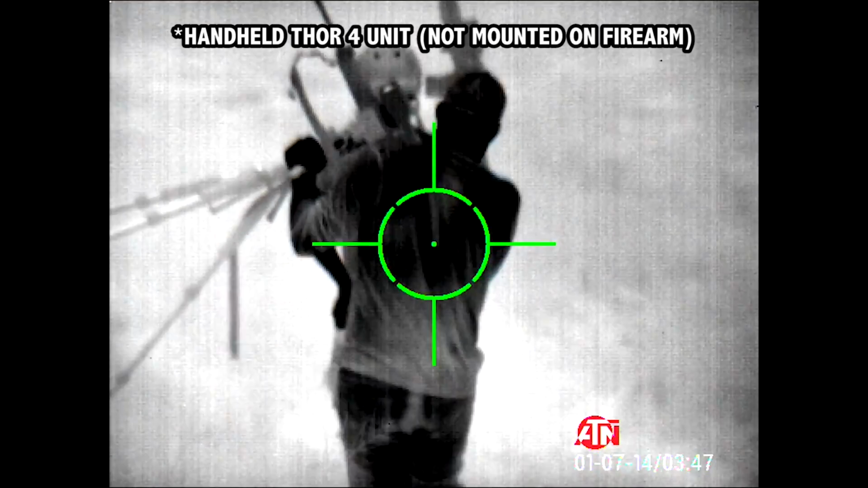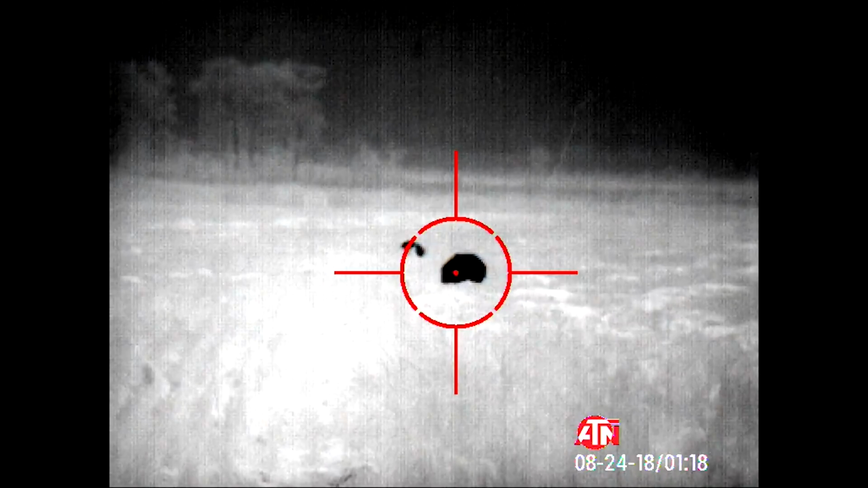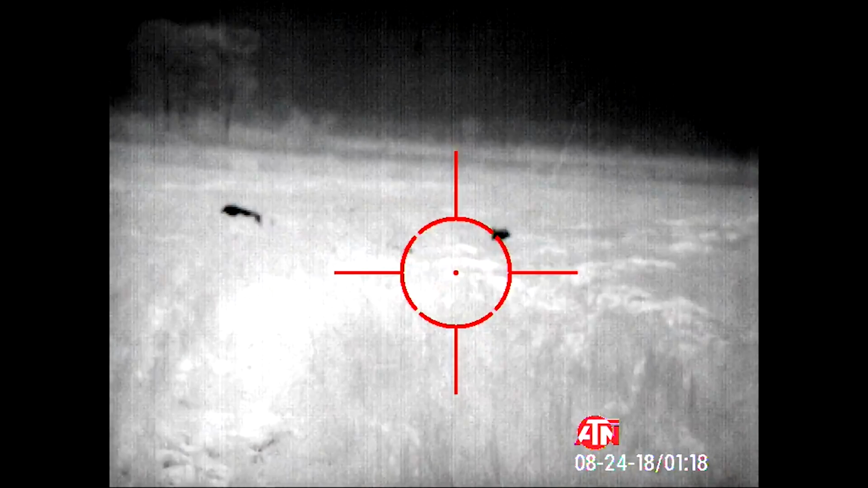We're gonna get on them because we equalize ourselves to the hogs with the thermal. So we approach them, and I took out a tripod, and it made all the difference in the world. The shot was steady, I broke it cleanly, and the hog was on the ground. And then I shot some more.